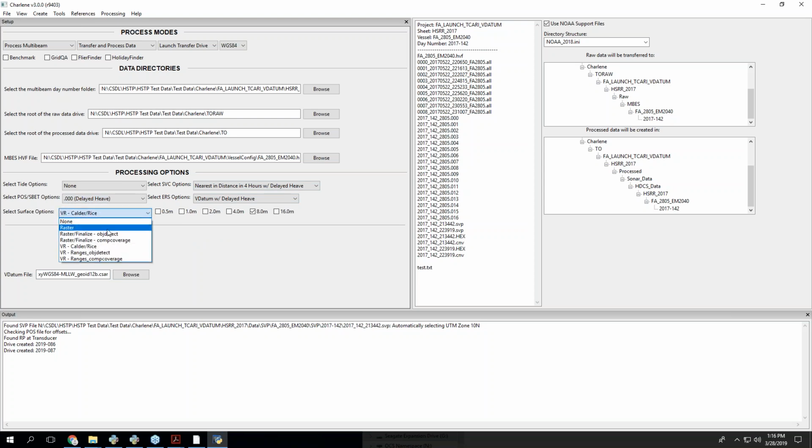The problem though, if I do this, it's going to use the ggk height in the .all file to run that through GPS tides, merge, etc. And the ggk height in the .all file is only DGPS grade, so it's not worth much. It's going to be pretty bad. So we actually don't want that.